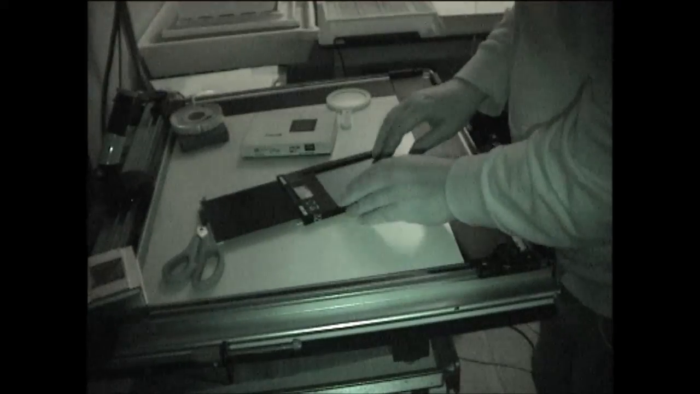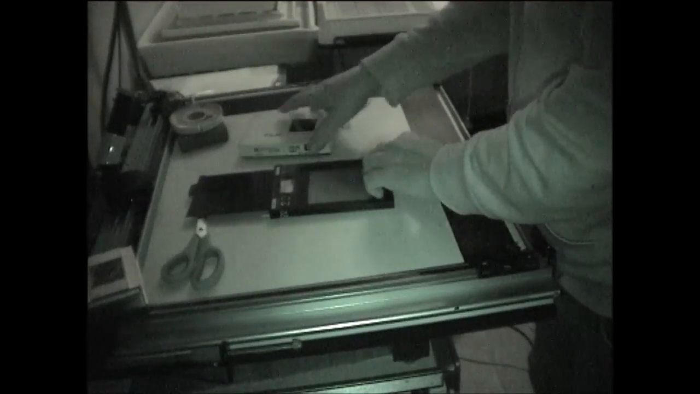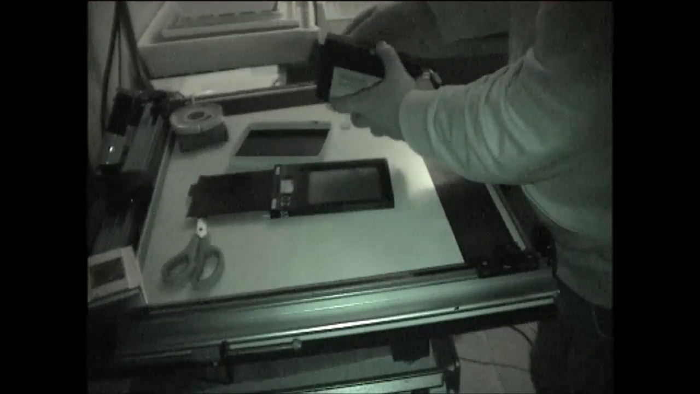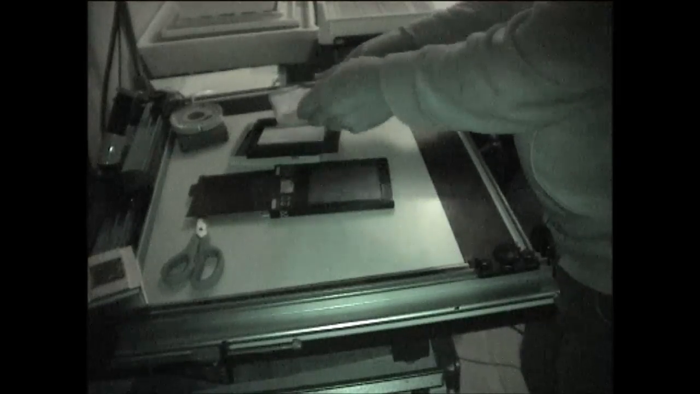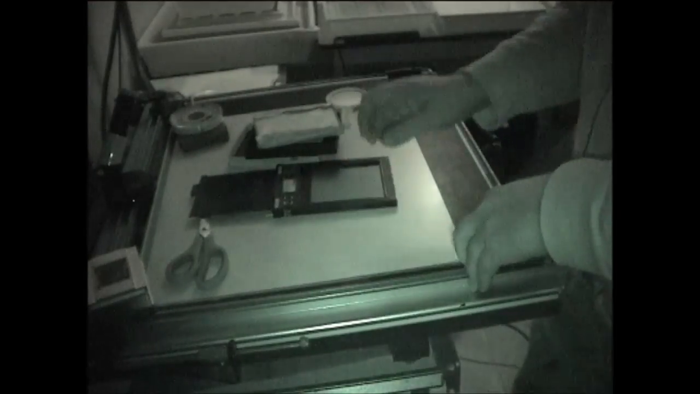Pull the dark slide halfway out. Remember this flap at the bottom. You can probably see better than I can, bearing in mind that I normally do this in total, utter and complete blackness. Excuse me. Right.